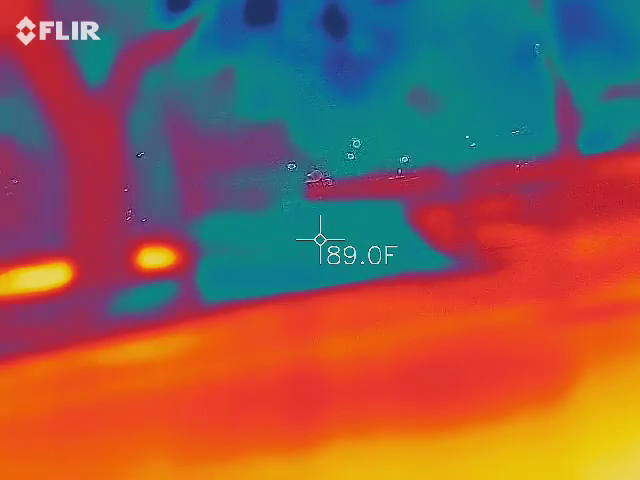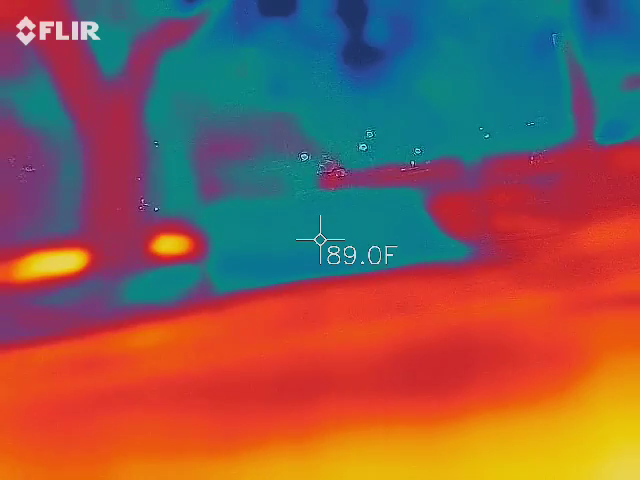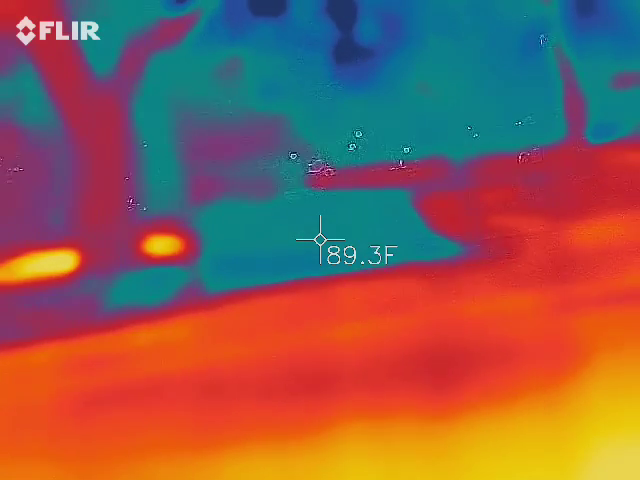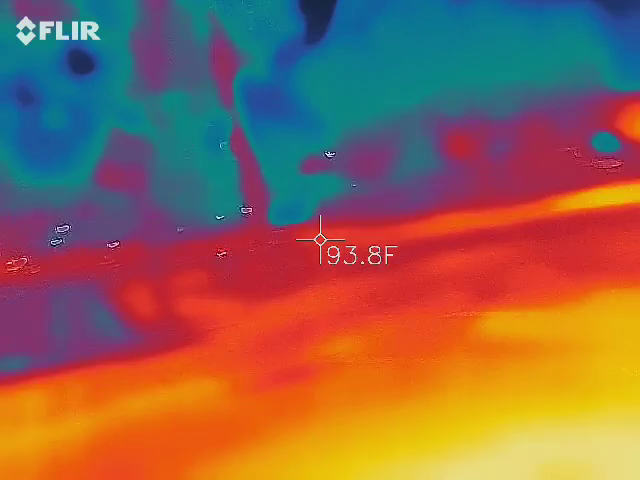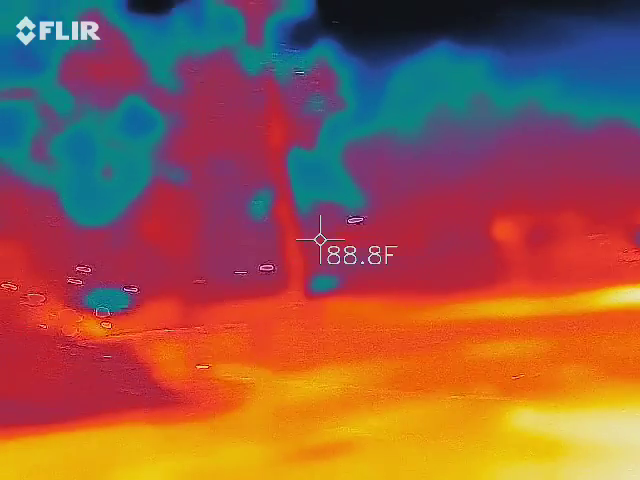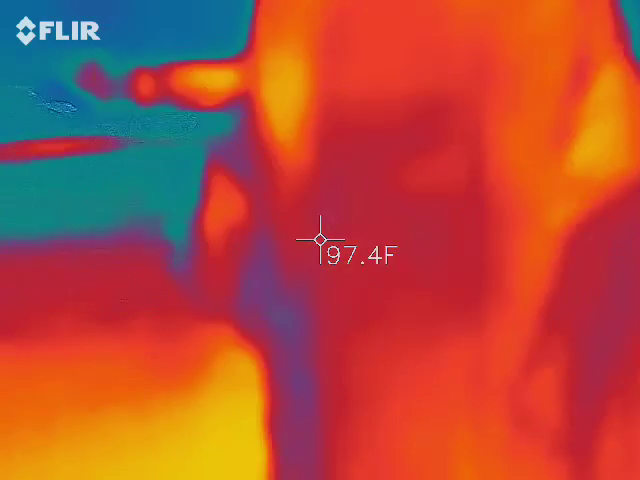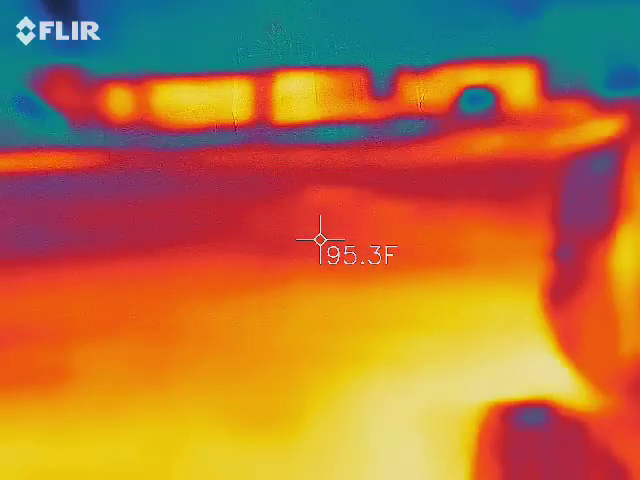But we actually saw on the video footage that they took that night with all their gadgets, a male with a cowboy hat on, who opened the door, looks out, does this whole thing, looking down the hall both ways, and then closes the door during the time frame that they were having activity on all the gadgets. And then that's when they started putting together why they were having problems in that room.